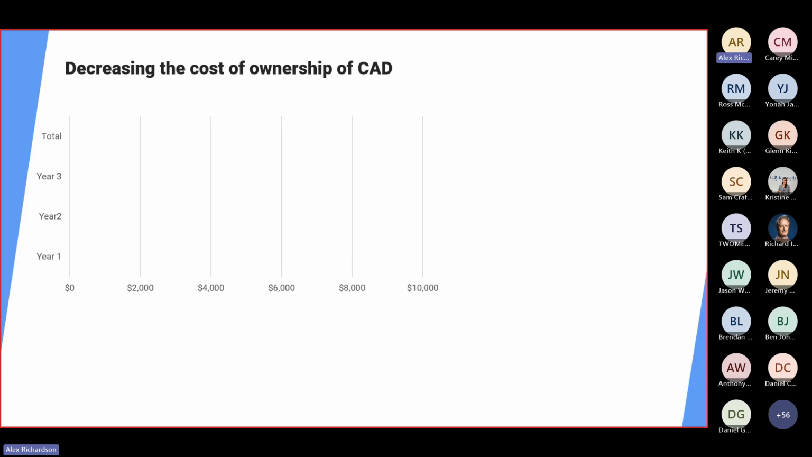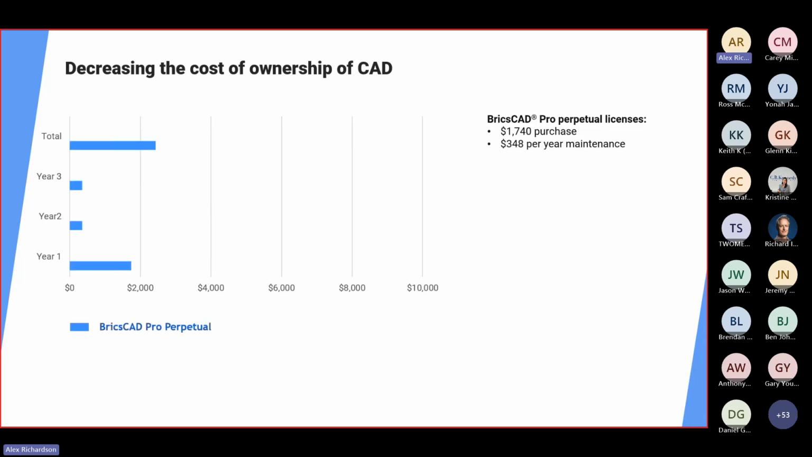On the topic of lower ownership costs, BricsCAD Pro is considerably more affordable than many other products on the market. It's priced competitively, and the flexibility of its licensing options can reduce cost dramatically. I had to check these figures because I wasn't sure I was correct, but these are correct. For example, if you purchase BricsCAD Pro with a perpetual license, over multiple years, due to very low maintenance costs, the cost of ownership is really attractive. Even when you use BricsCAD Pro on a subscription basis, the overall costs stay to a minimum.